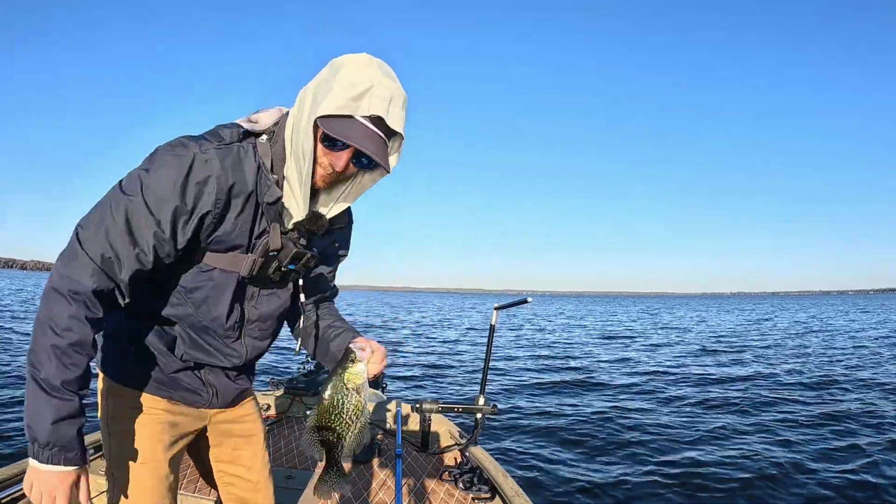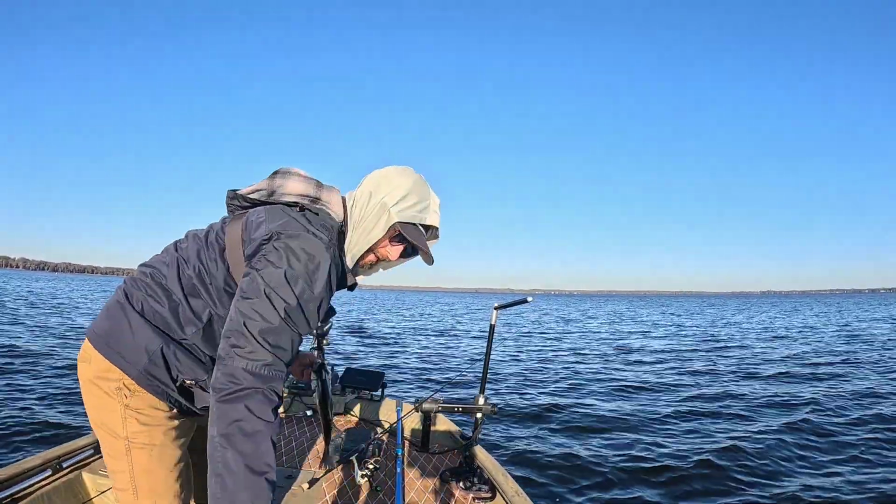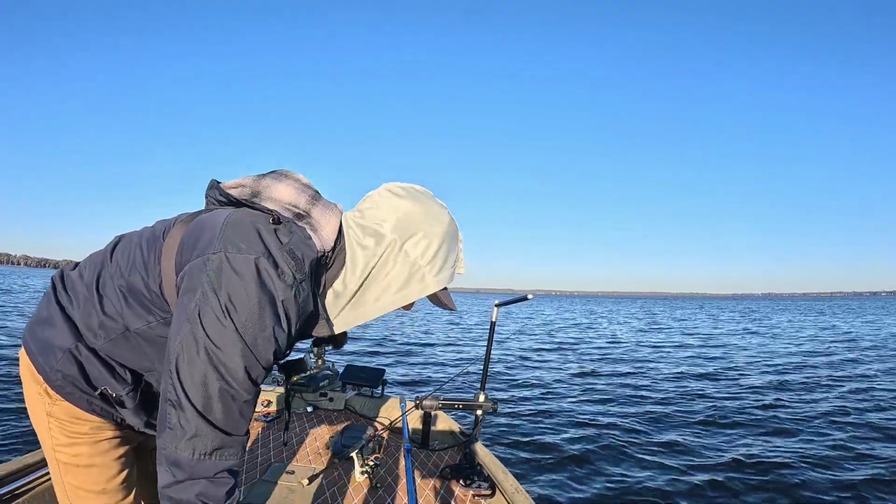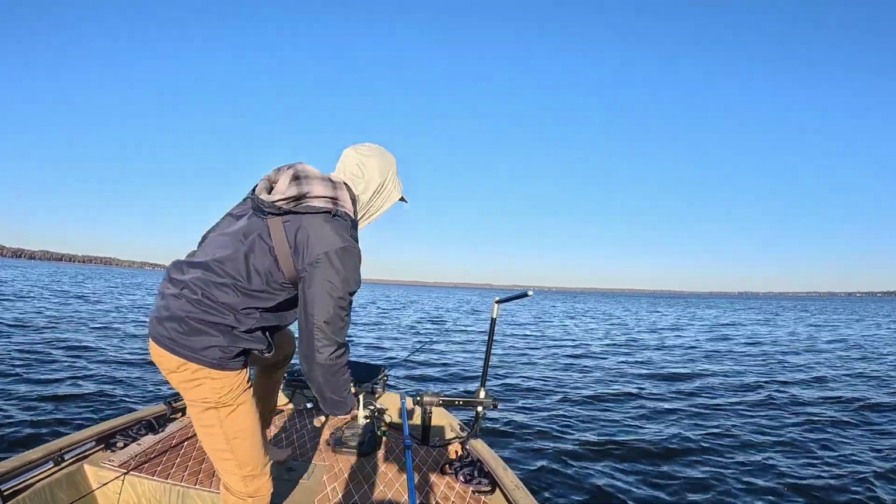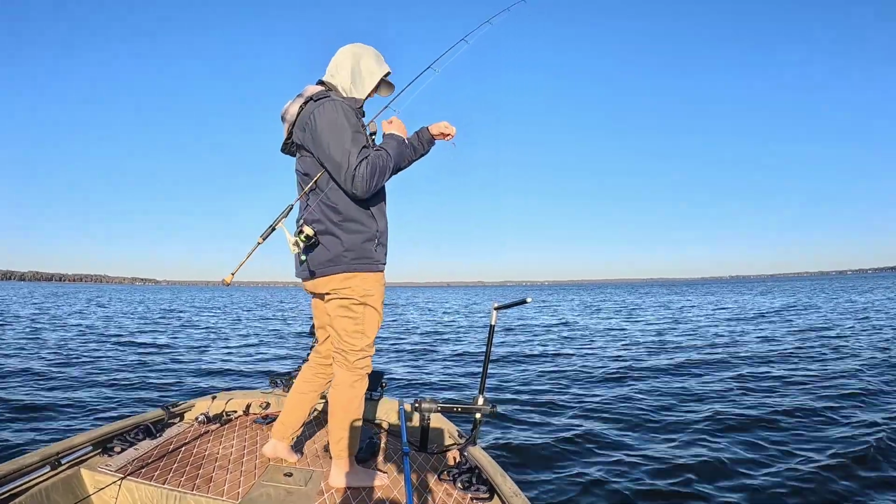There we go. It's like they were coming at it, but not really committing to it all the way. And so I just stopped it. And then they stopped it. That was a good bite, really good bite. I didn't think I was gonna catch that fish, honestly, but you gotta stick with it sometimes.